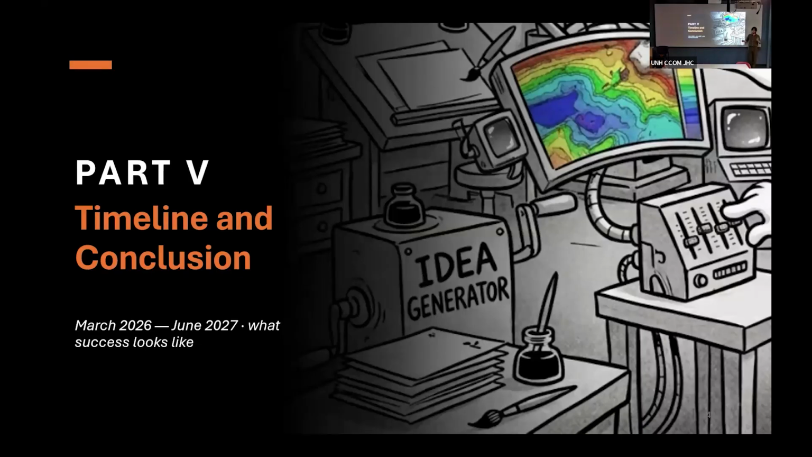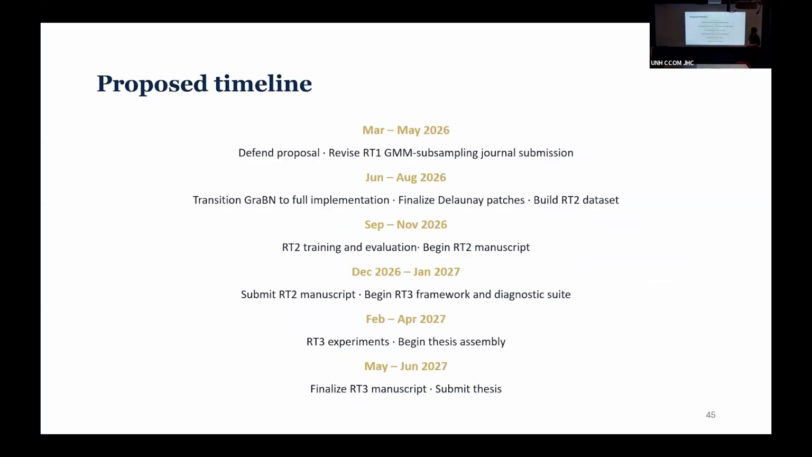So that's it for the work. Now I want to talk a little bit about the timeline. Hopefully, I'm defending the proposal now. Hopefully it'll be accepted. But the idea is we'll keep revising that paper.